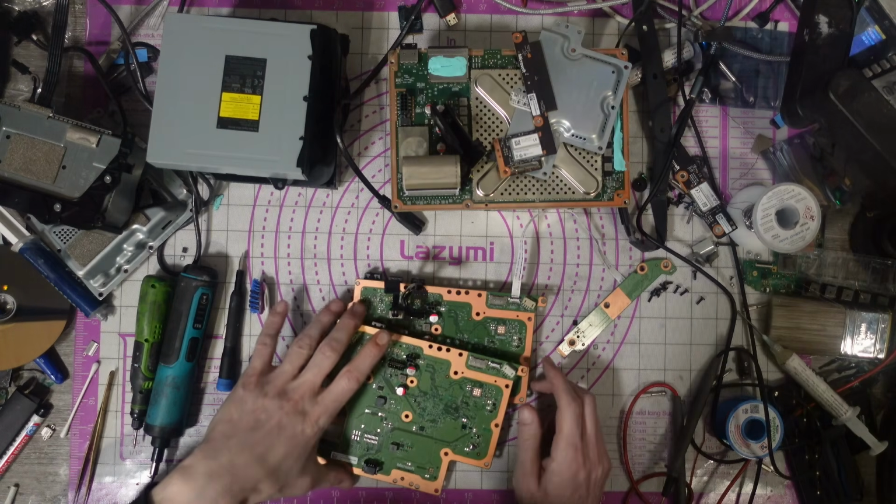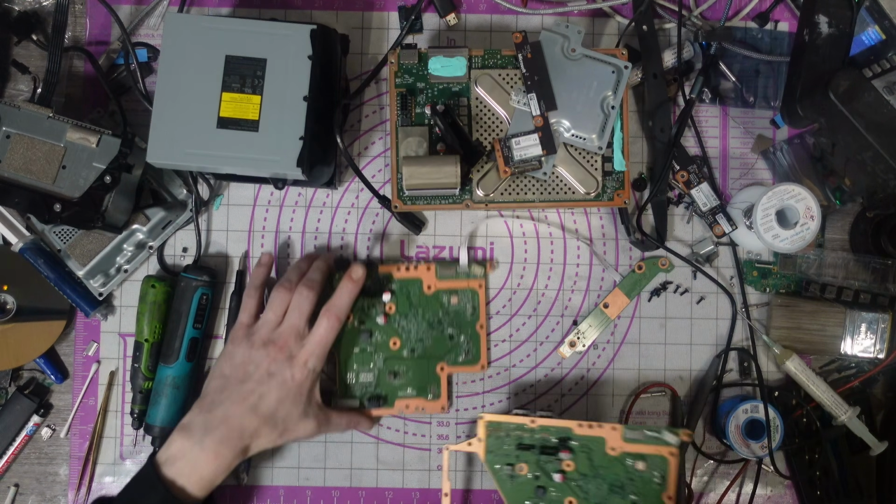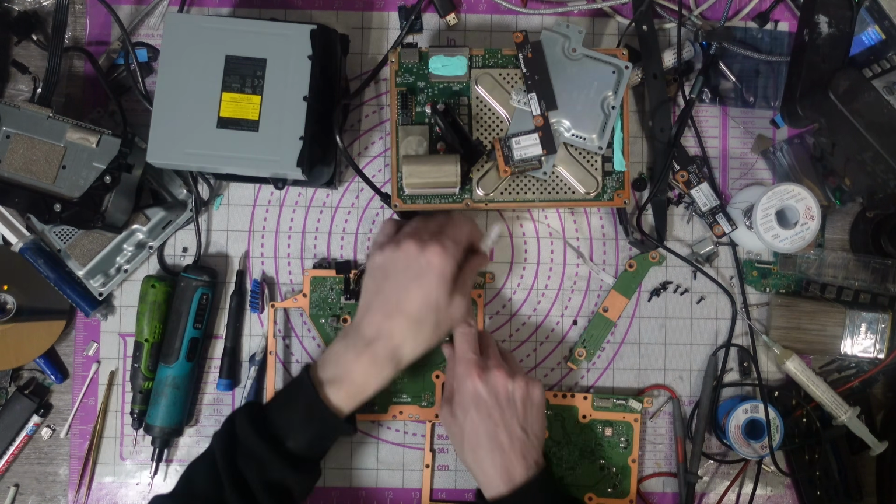So I've got another South Bridge board here. This is a donor board. I don't know if it works or not.